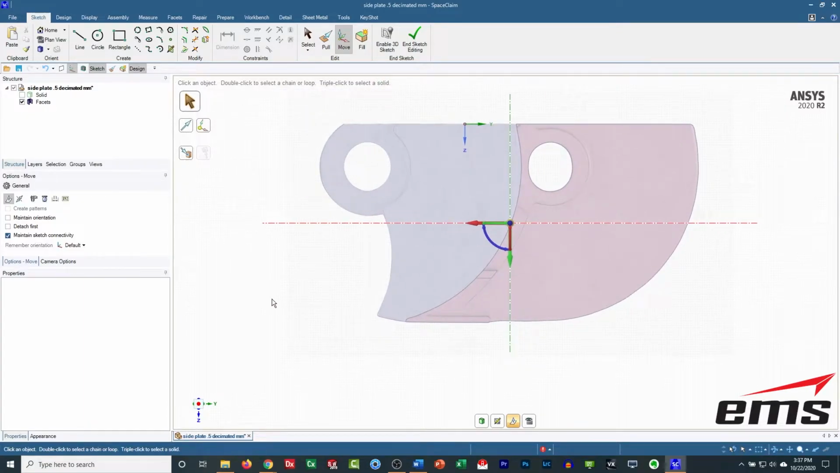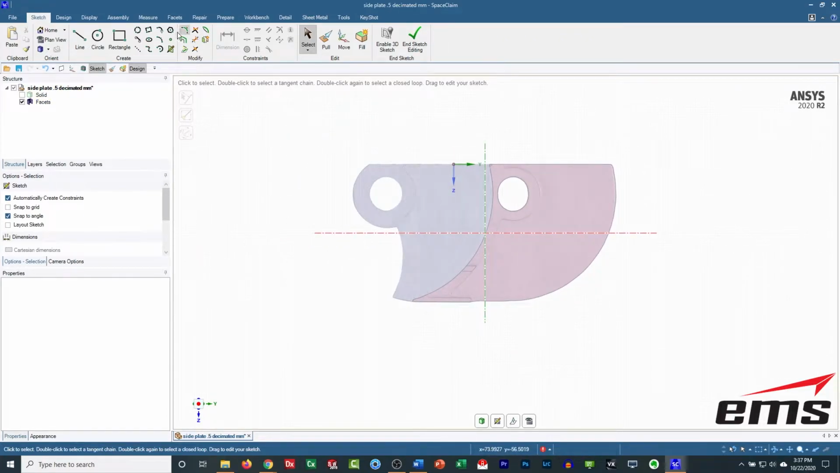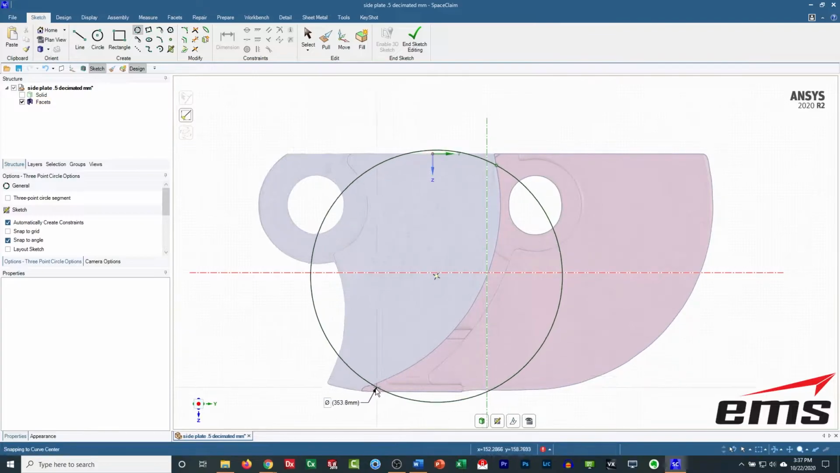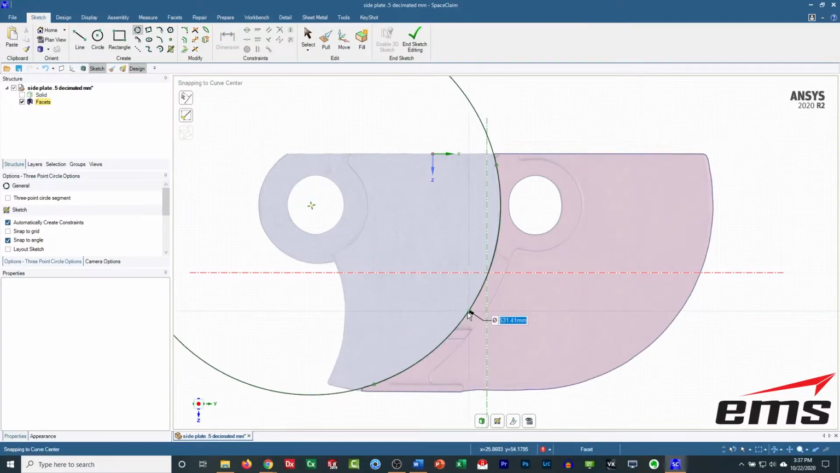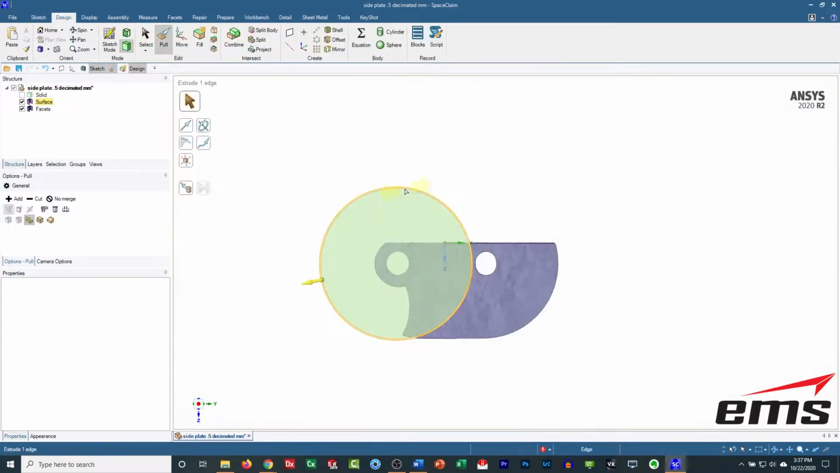Look head on, and we'll go ahead and take that, okay? So for this chop away, I think we can just do a giant circle. So let's go ahead and do a 3-point circle. And we'll pick there, there, and there. And we can end that sketch.